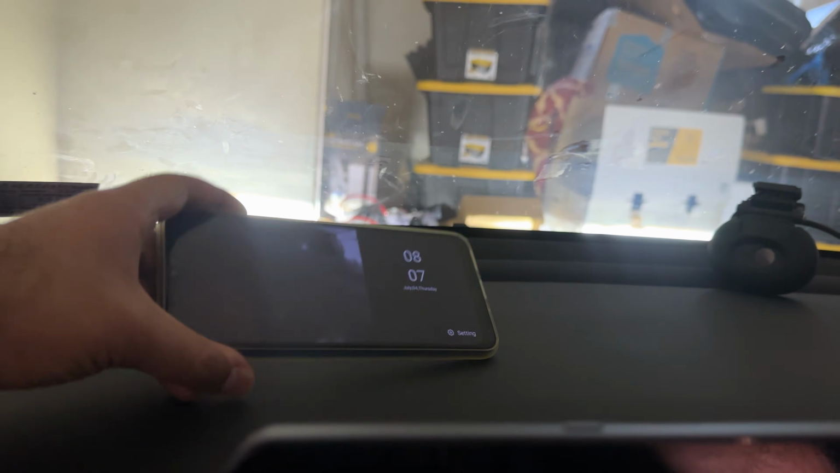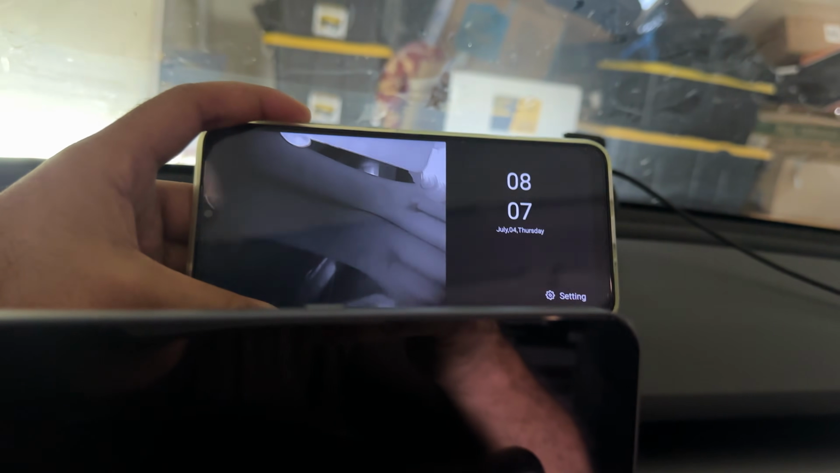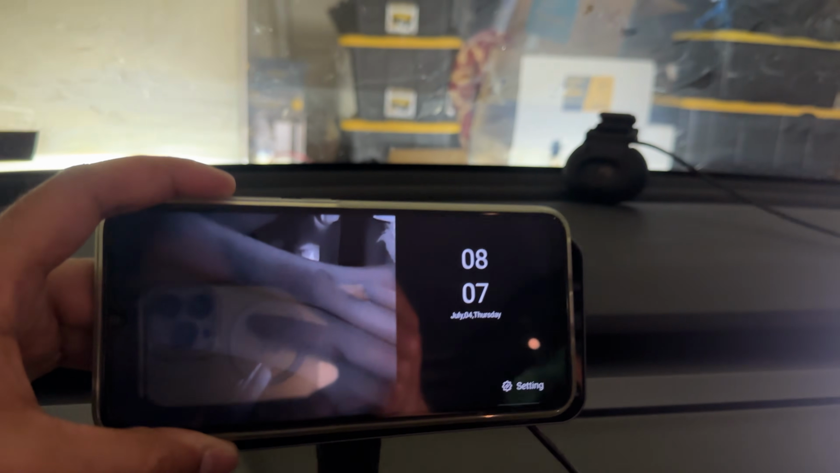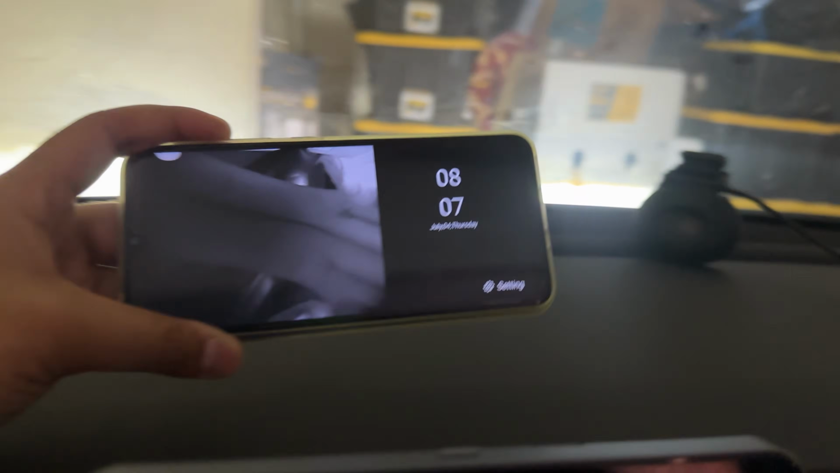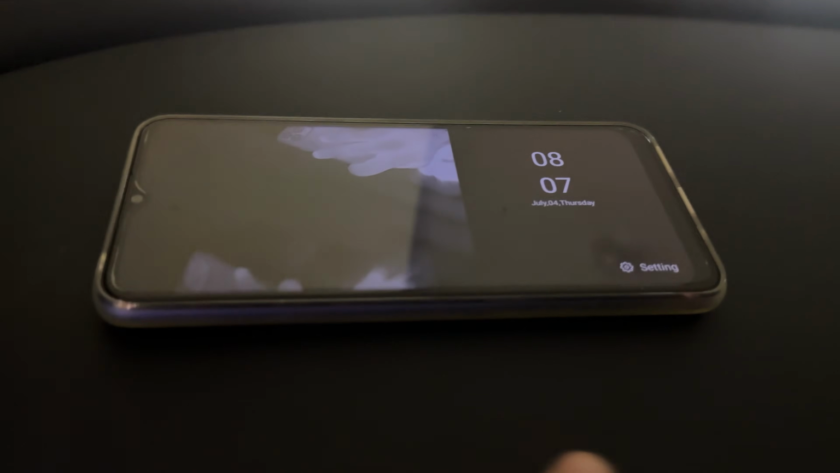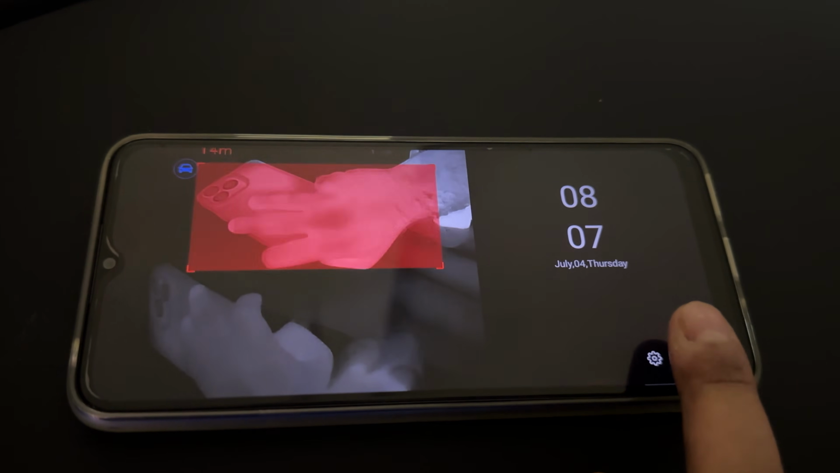So you can also just use a phone if you don't want to use that screen, especially if you have the more advanced phones. You just get the app loaded instead of this screen and put it on a phone mount. You have that option as well. This is only available for Android right now. They say they're working on an Apple version. It's not been approved by the App Store yet, but for Android, this works.